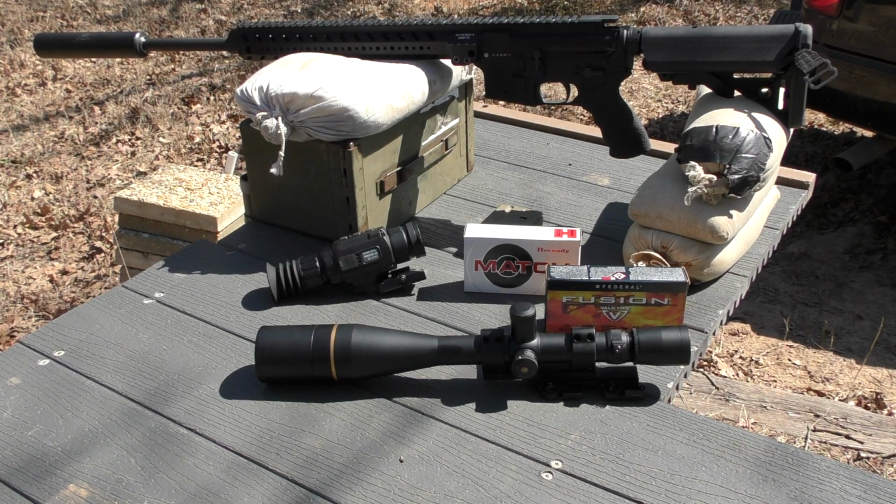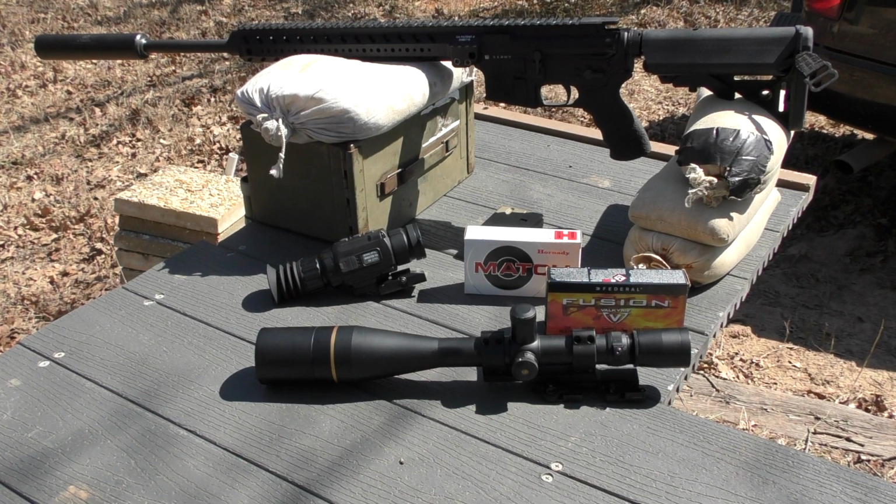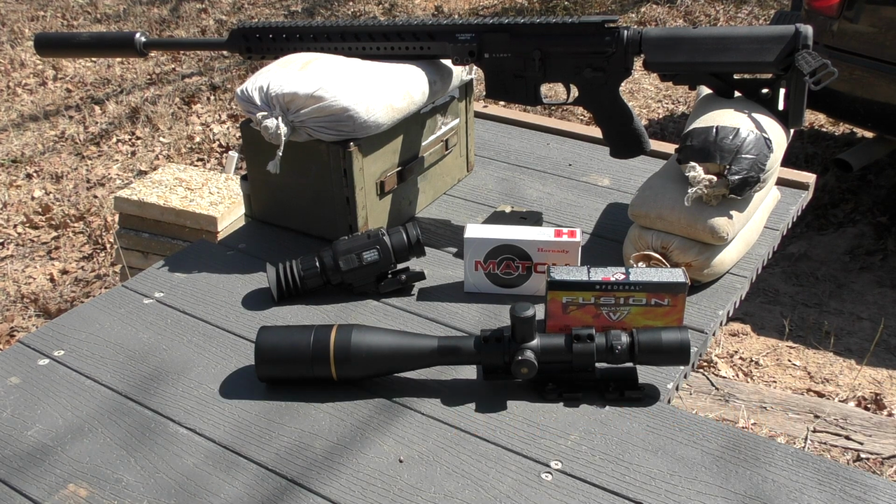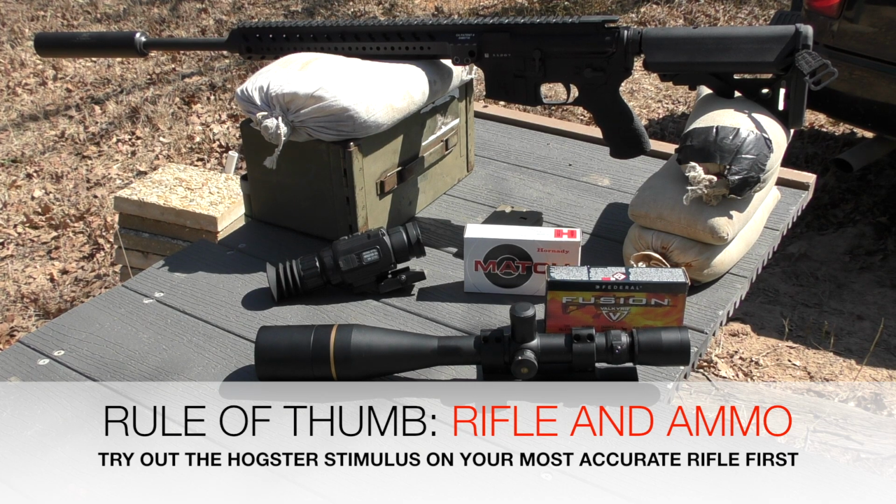Alright, where we'll begin with the rules of thumb video for zeroing a Hogster scope thermal weapon sight, explanation on the rifle system. So I've helped a number of people over the last few years with zeroing their Hogsters, and there's a recurring theme, okay? A lot of folks, they have a particular rifle and a particular load that they want the Hogster to work well with. And so the rule of thumb that I have is, in order to get familiar with your new thermal weapon sight, choose your most accurate rifle.